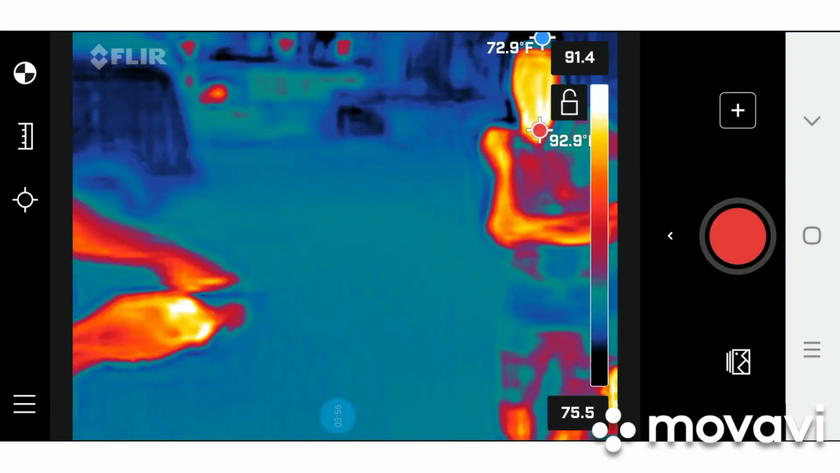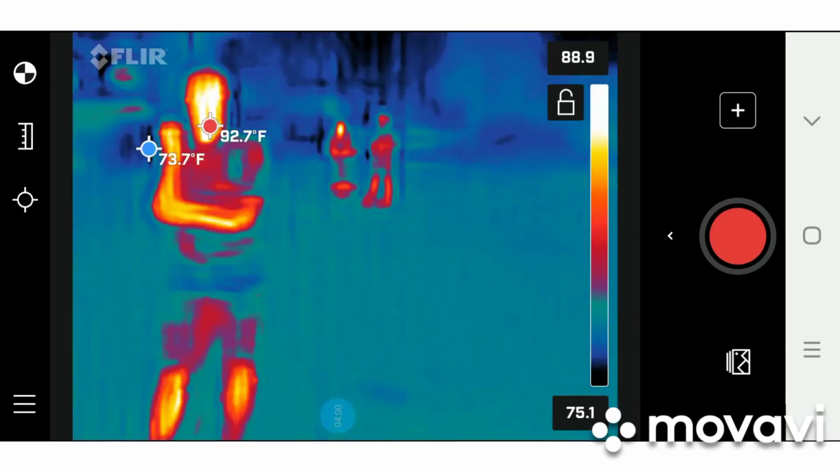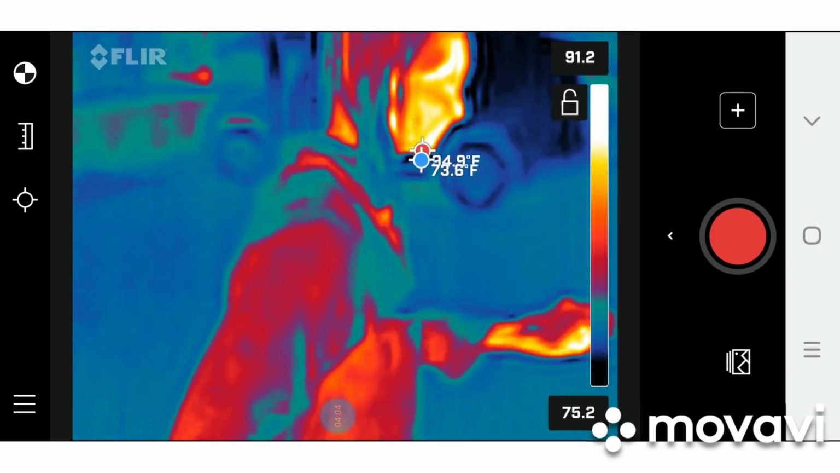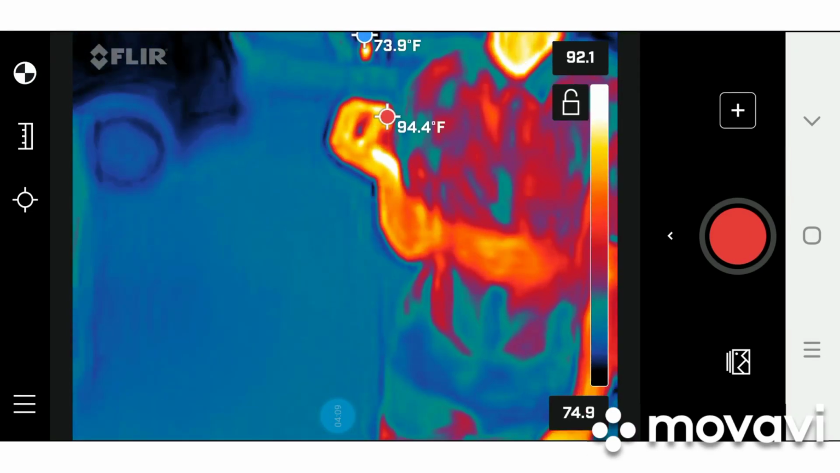Stop right there. This is like a super hot spot. All right, bring your word thing over. Turn your thing on. Come closer. Like right here, Colin. Like over here. Right here. Both of you.